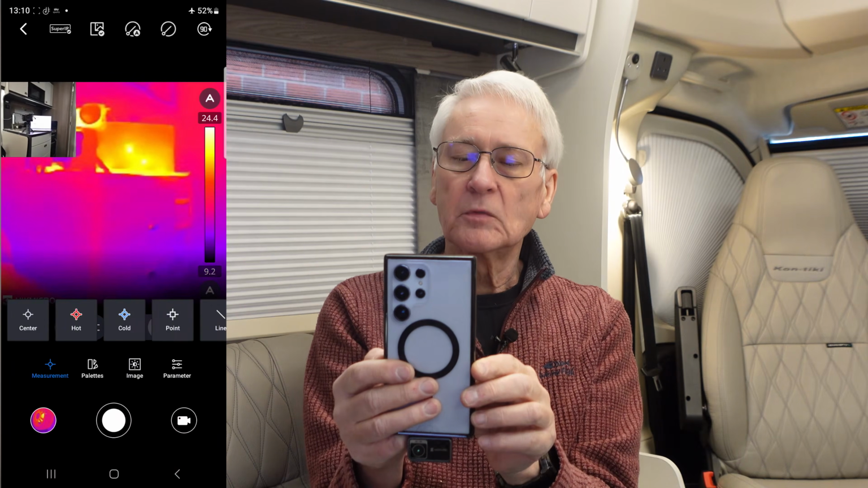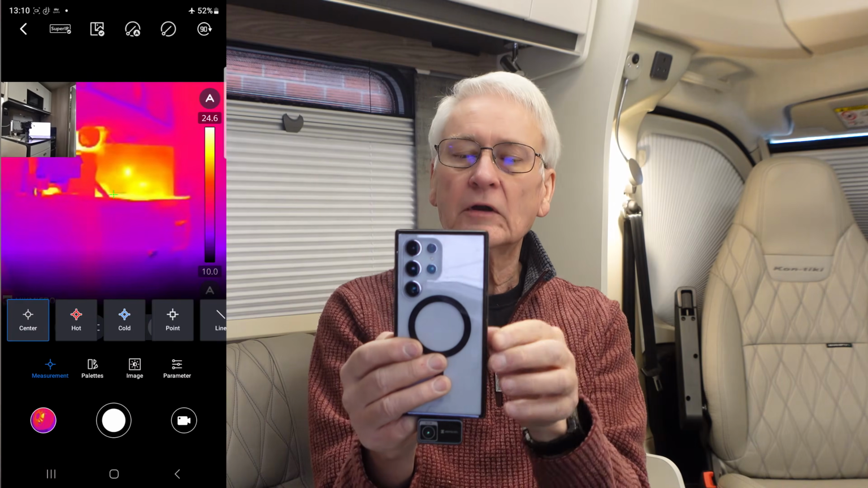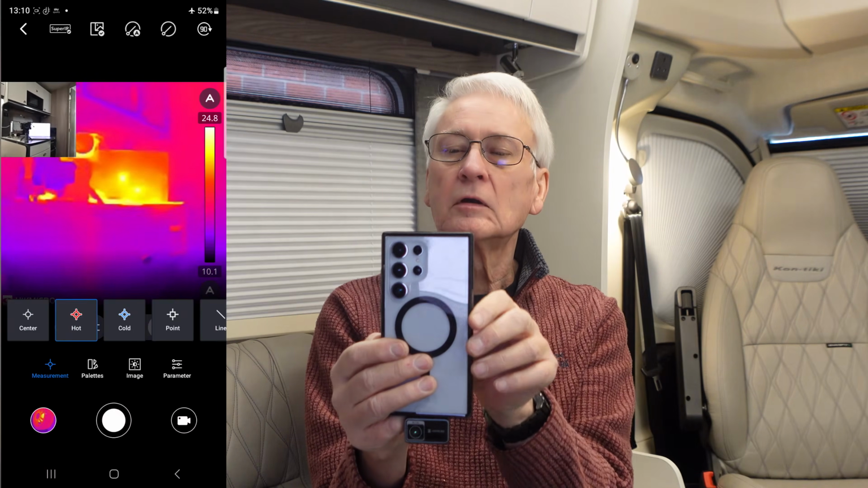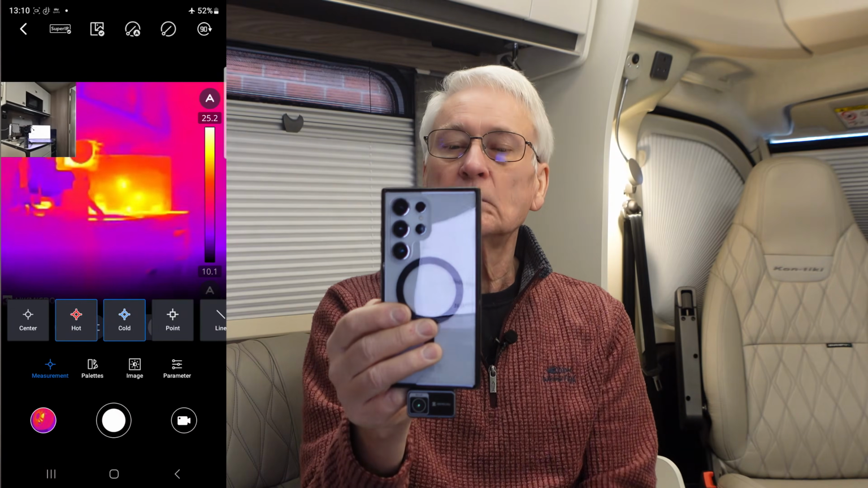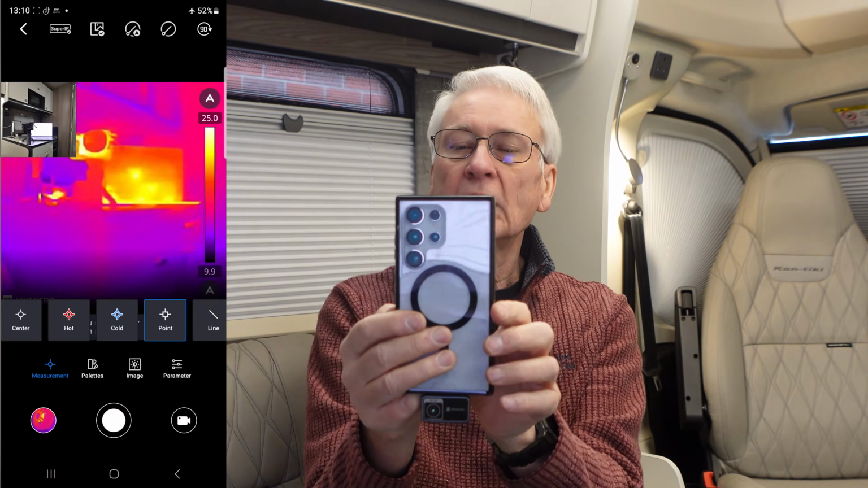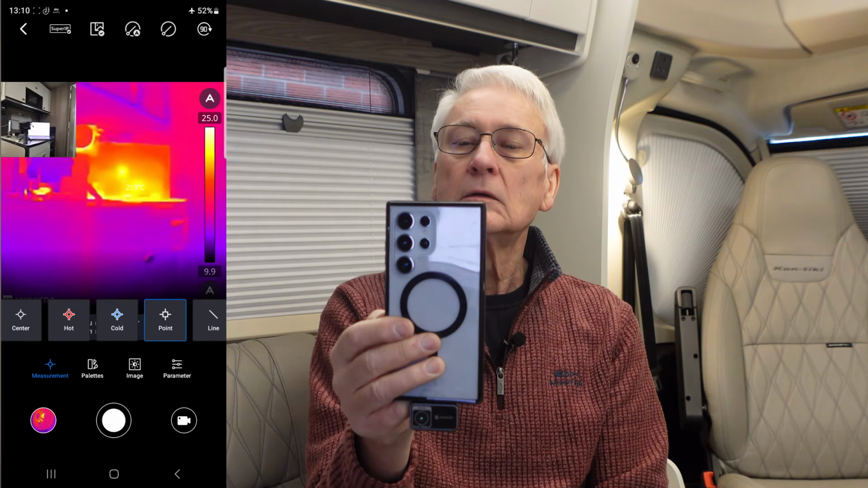Then we've got the measurements, in different types of measurements. So if you go centre, it will measure what the temperature is in the centre of the screen. If you hit the hot one, it will obviously look for the hottest spots that you're looking at there, or the coldest spots, or both. I quite like this one here. You can point at a thing there, at a picture, and it will tell you the temperature there.